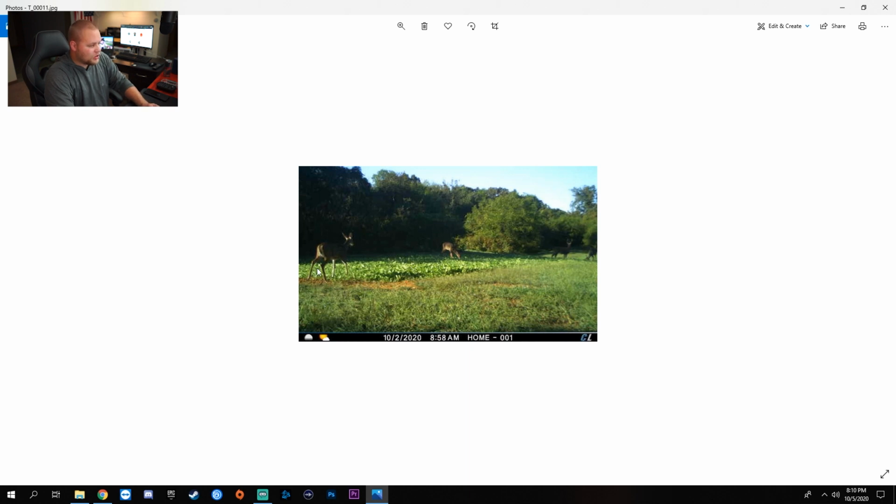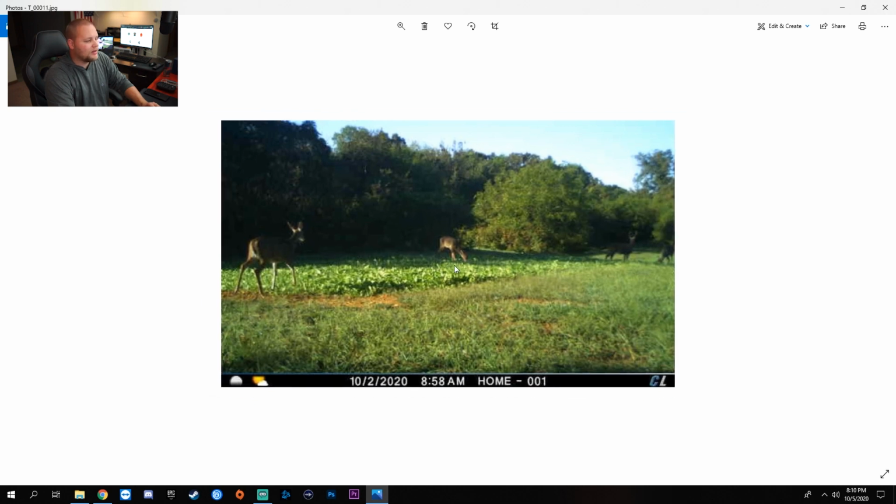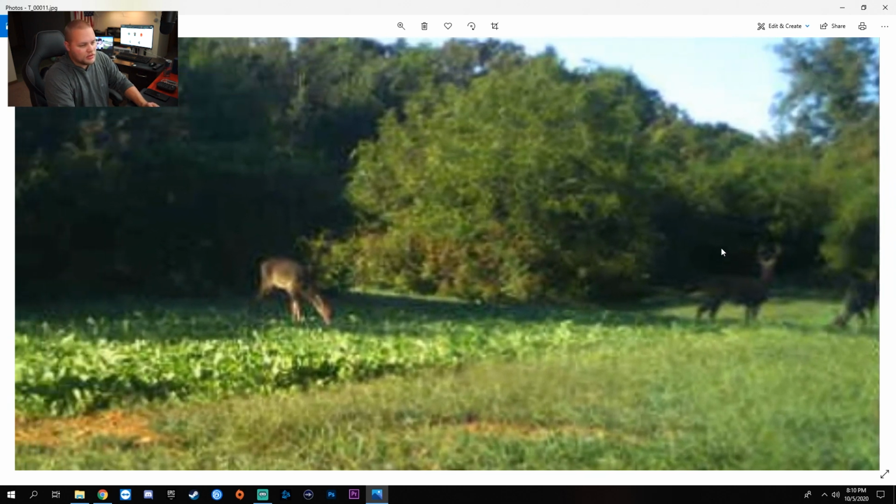Whoever this is, good work on the plot. I love to see that. Love to see the food plots put in. Put in the work, deer will come. They're feeding in the mornings and the evenings before going to bed. There's a lot of strategy to use for food plots.